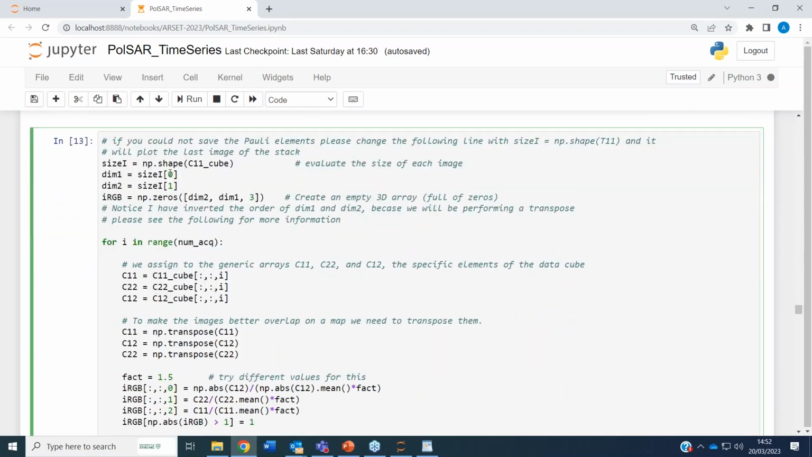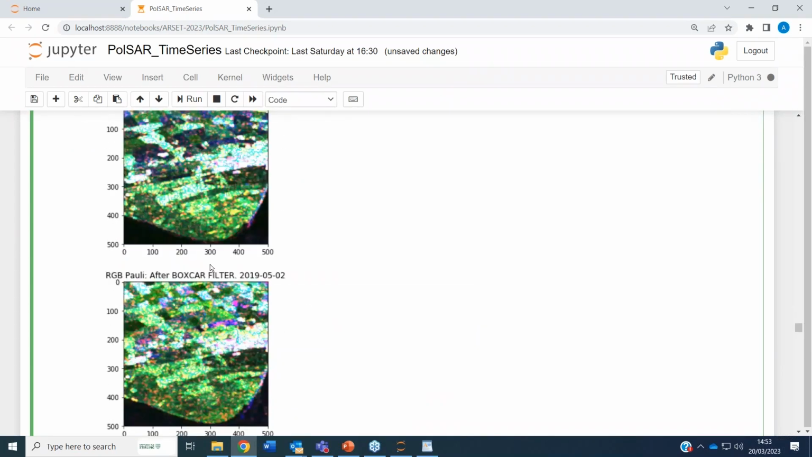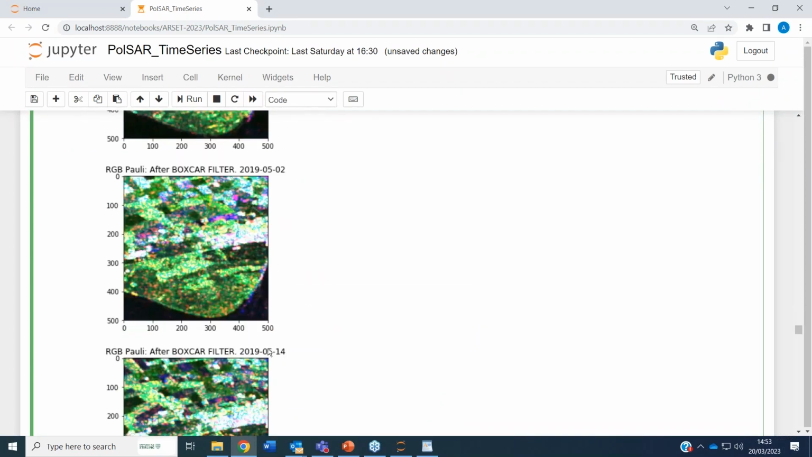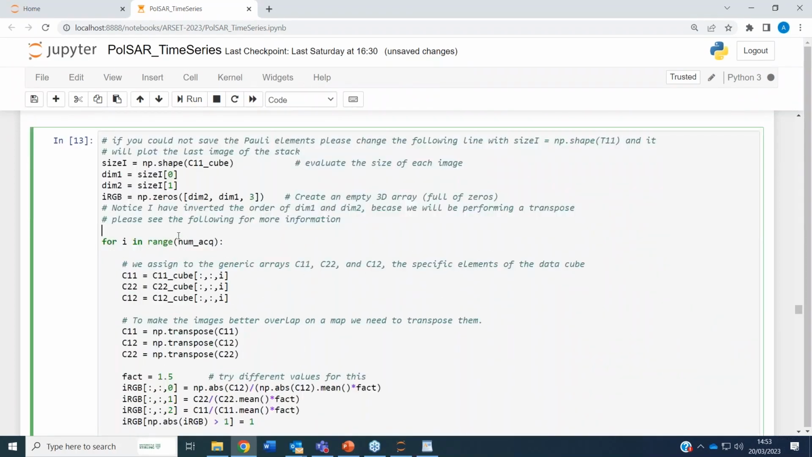If you run this cell, you will see the images coming out. I'm not running this now because it's still running the part on top, but you will see the different images as here. Each one of these is for a different date, because I put a for loop here which goes from date to date.